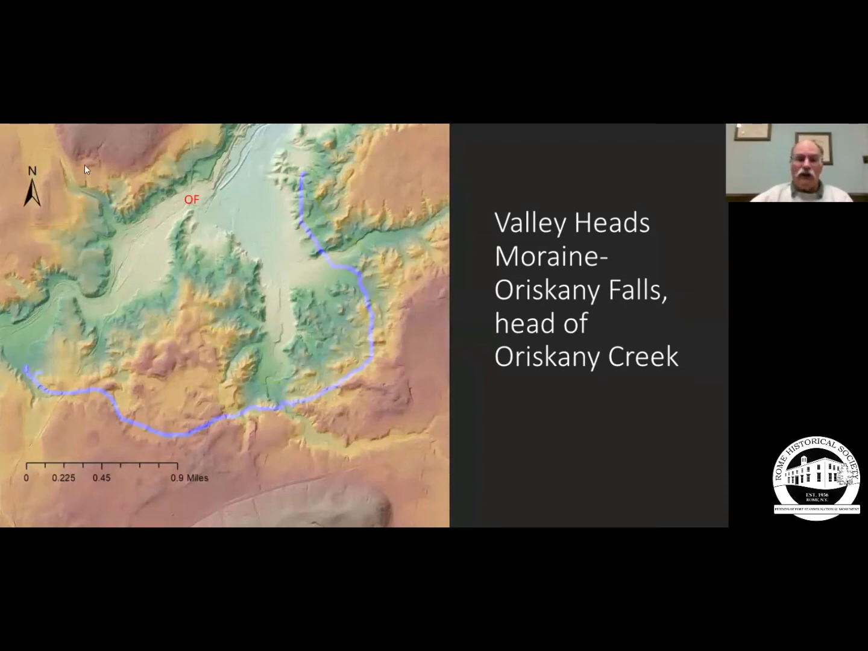Let's look at one from down in southern Oneida County near Riskview Falls at the head of Riskview Creek. The creek starts over here at the Valley Heads Moraines and flows to the north up through Deansboro. And in the LiDAR image, you can see some very interesting things. You can see roadways, the old canals, the railroad track beds. But here we have that lumpy, bumpy topography.